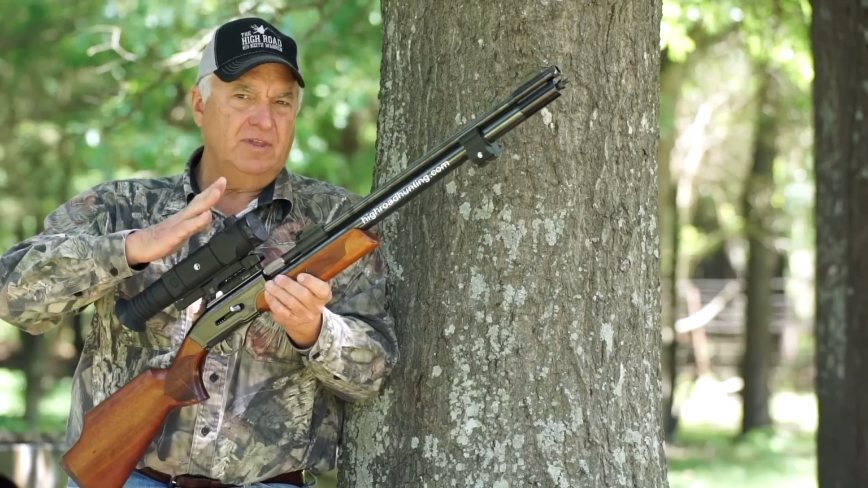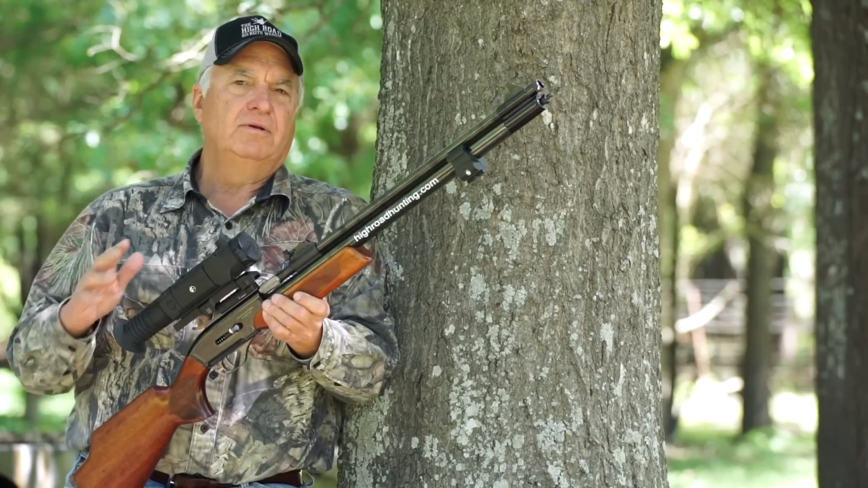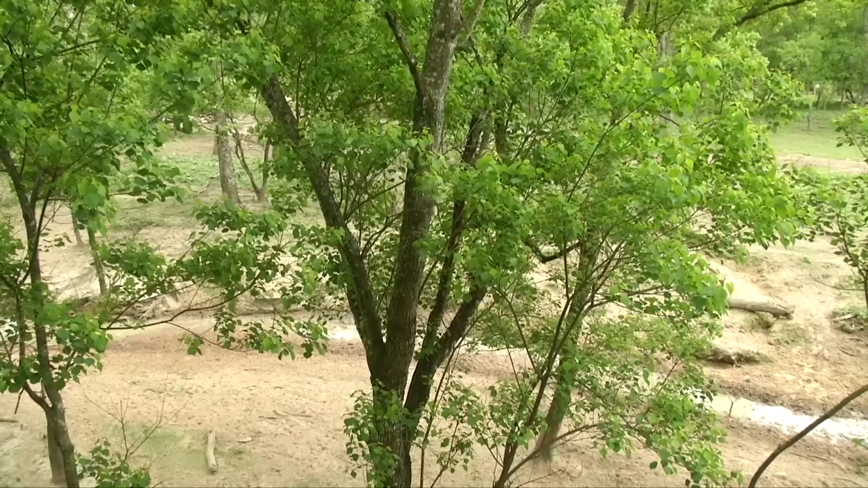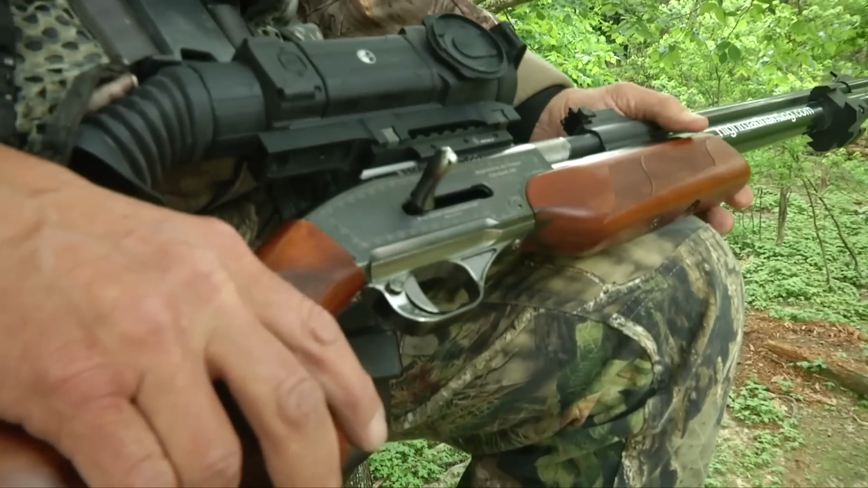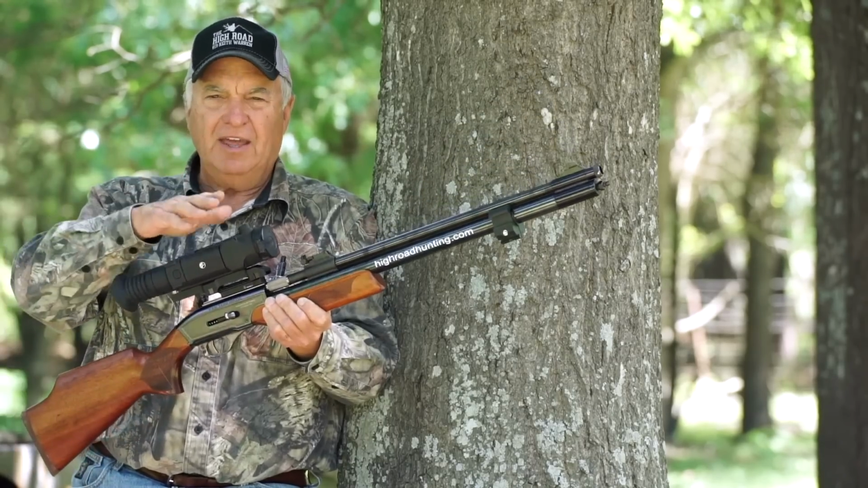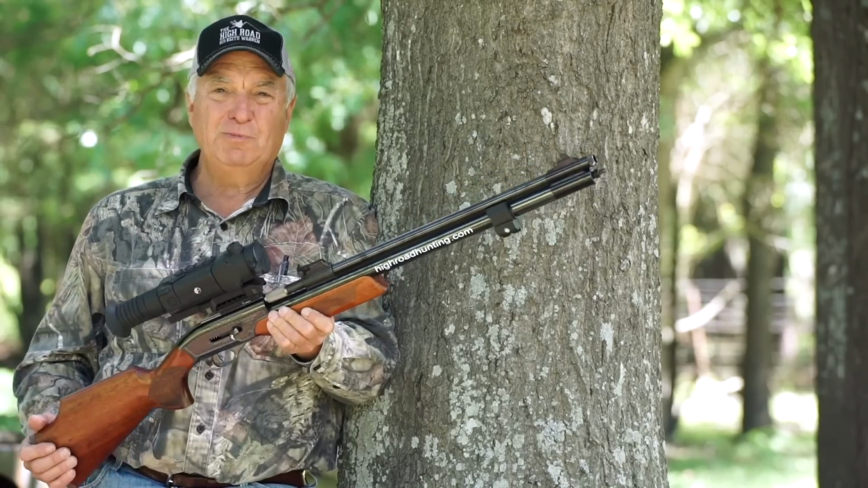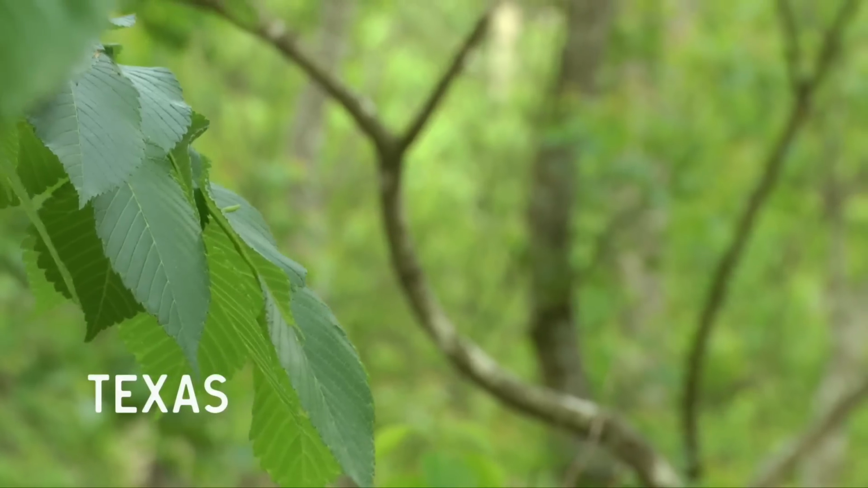All right, I'm gonna take this air rifle. This is a big bore air rifle. It looks like the little brother to the Dragon Claw. This only has one cylinder on it rather than two to hold air. But the big difference between this, and this is called the Recluse, it's a .357/9mm, is the fact that I have it topped off with a Pulsar Trail Thermal Rifle Scope, which means in this particular setup, I'm gonna stay as long as it takes to get a hog on the ground. That means I can hunt at night, as long as it takes.